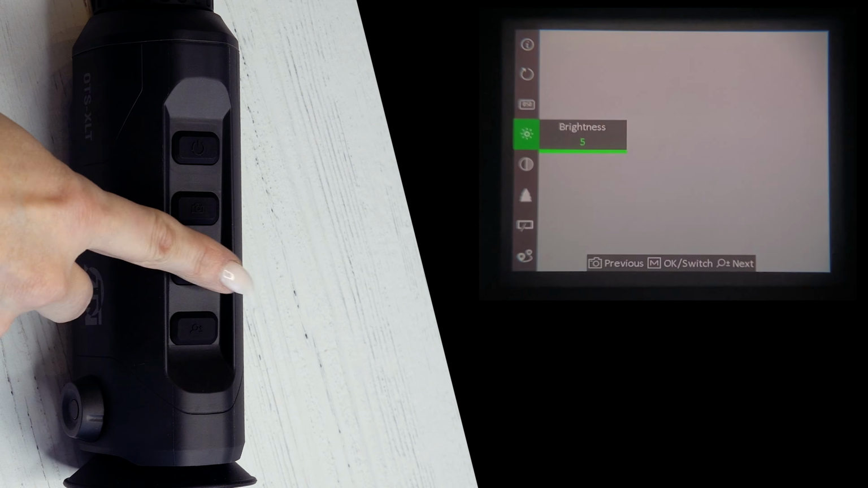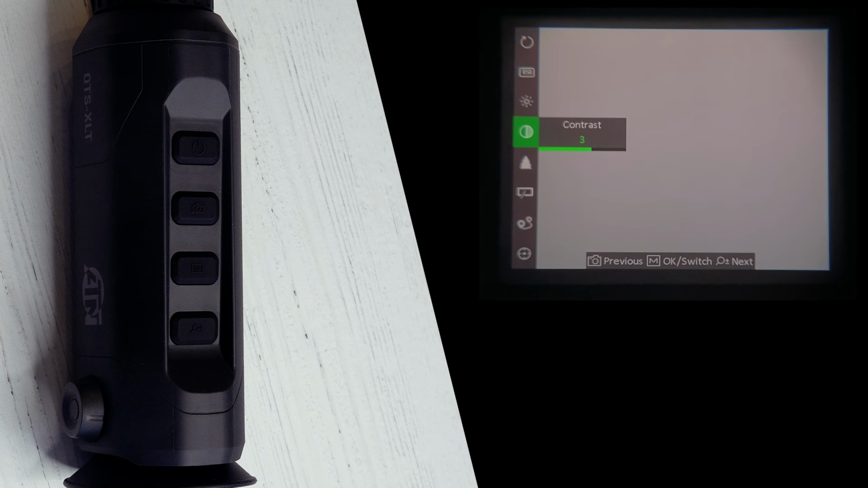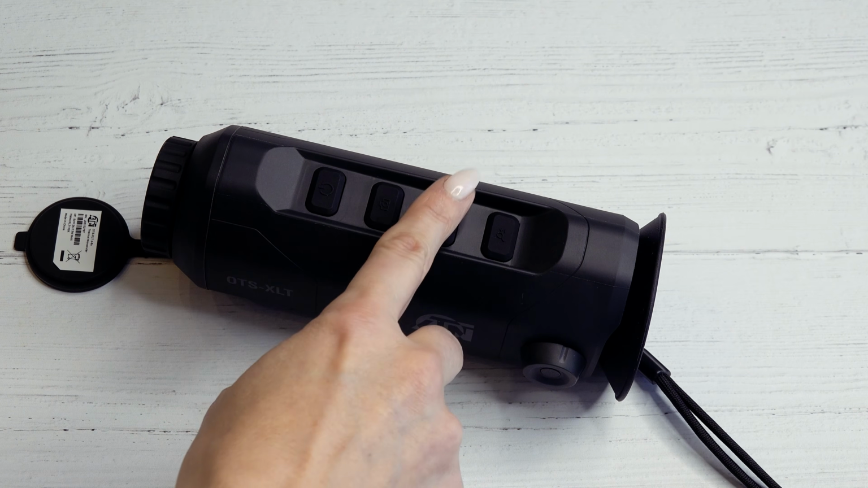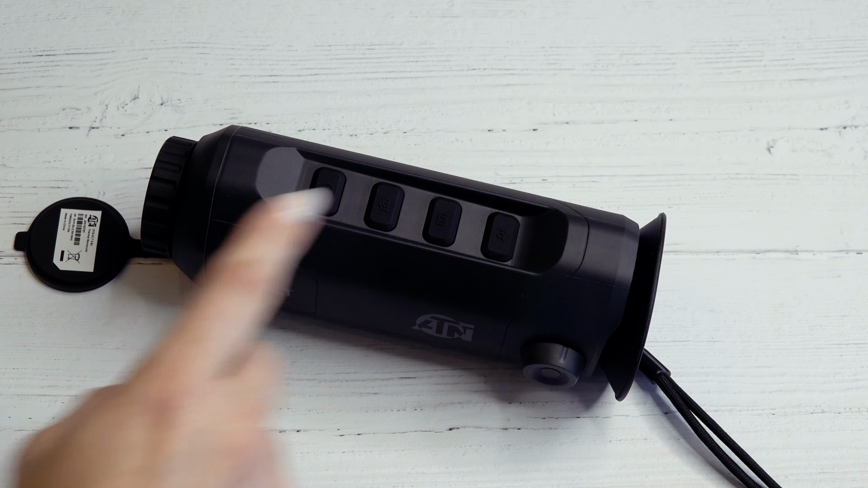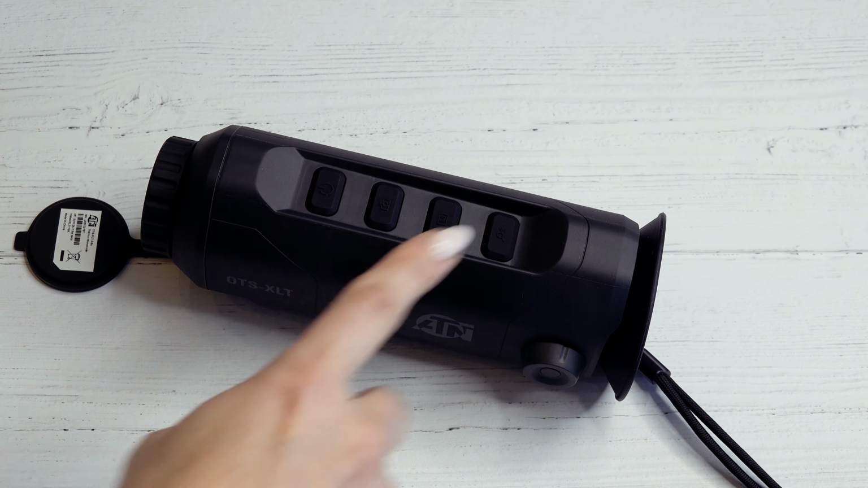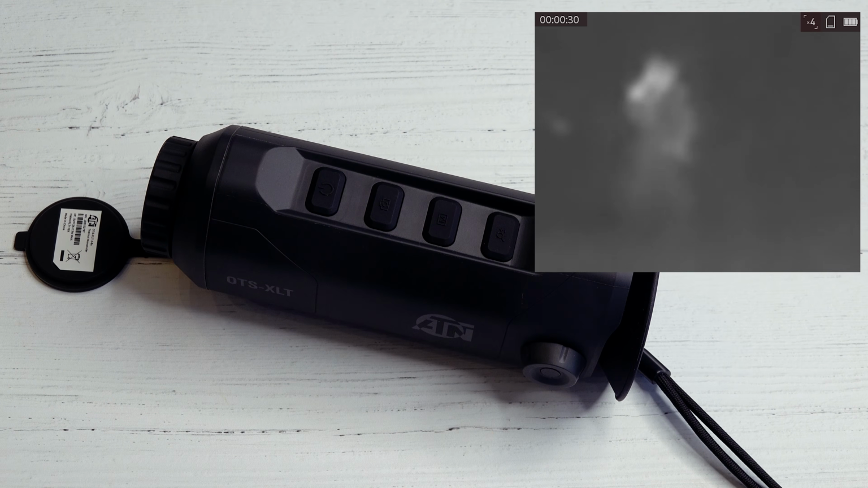Within any section of the menu, a short press on that same button will help you change your options, like brightness or contrast. Outside of the menu, a short press on that same button will toggle between one of the 4 color palettes. A long press on the last button will activate flat field correction if your display gets out of whack, and a short press toggles between the zoom settings.